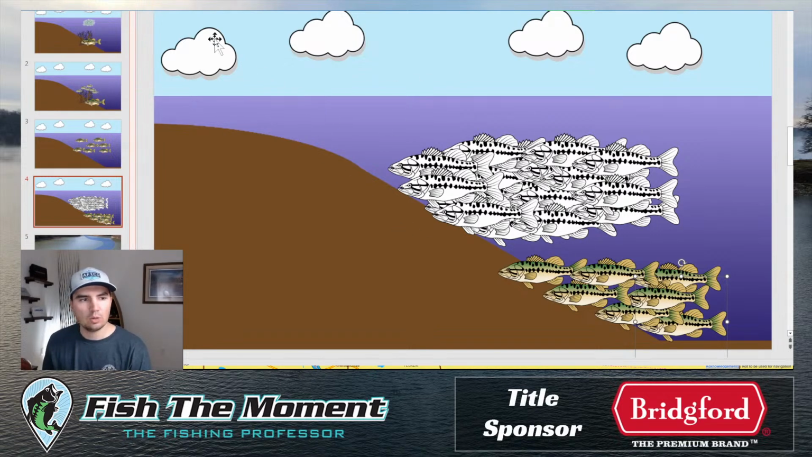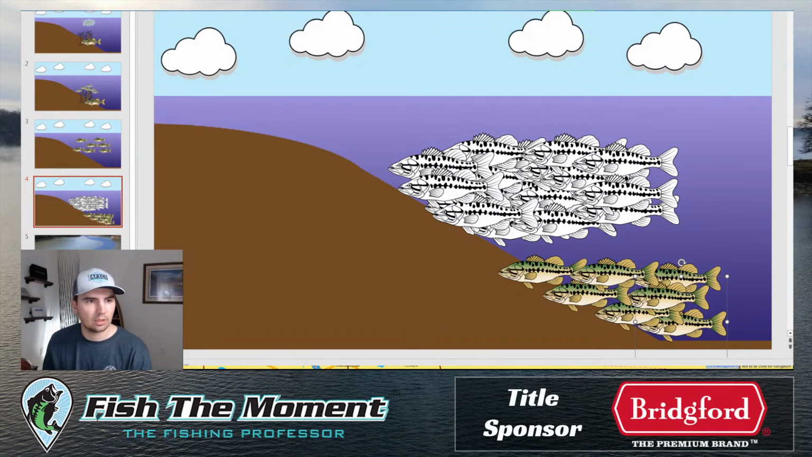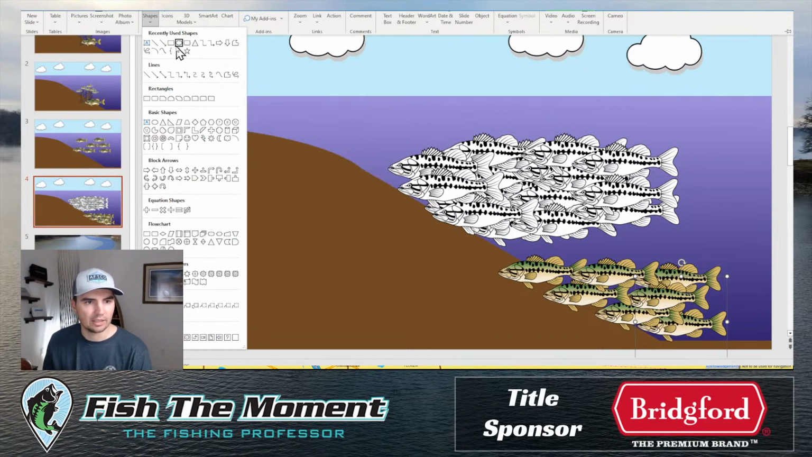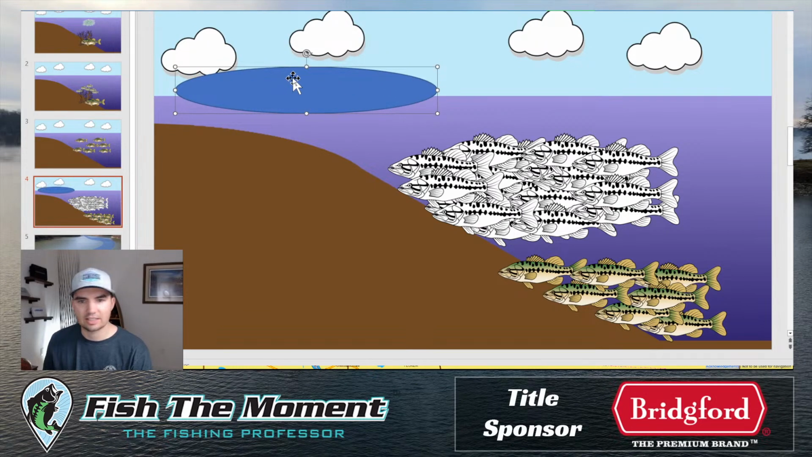Now I would put my boat, basically, I'm going to insert a shape. I don't have a boat icon. This is my boat. That's a bad boat, but let's just say that's my boat.